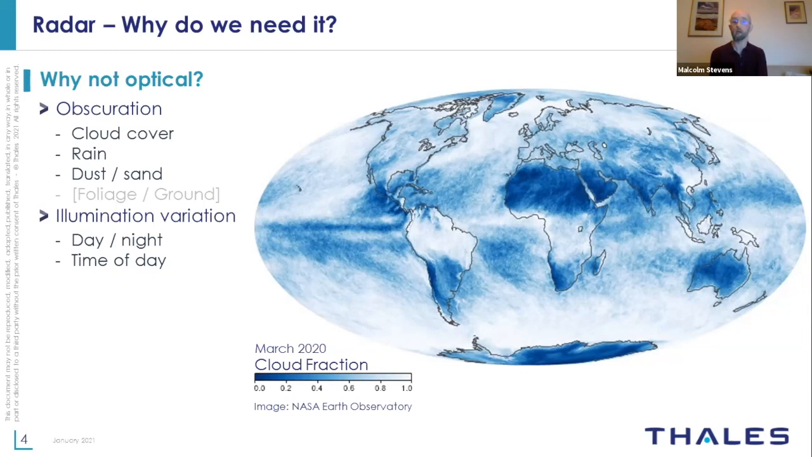The other reason for not relying on optical sensors only is that the illumination varies. If you look at different times of the day, you'll see color temperature change, the shadows will change. At night, obviously, you lose your main light source, and so therefore have to rely on infrared.